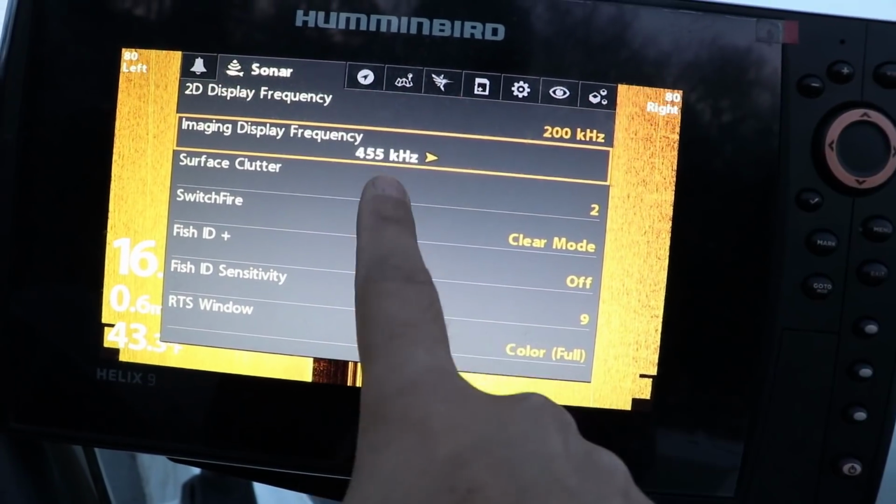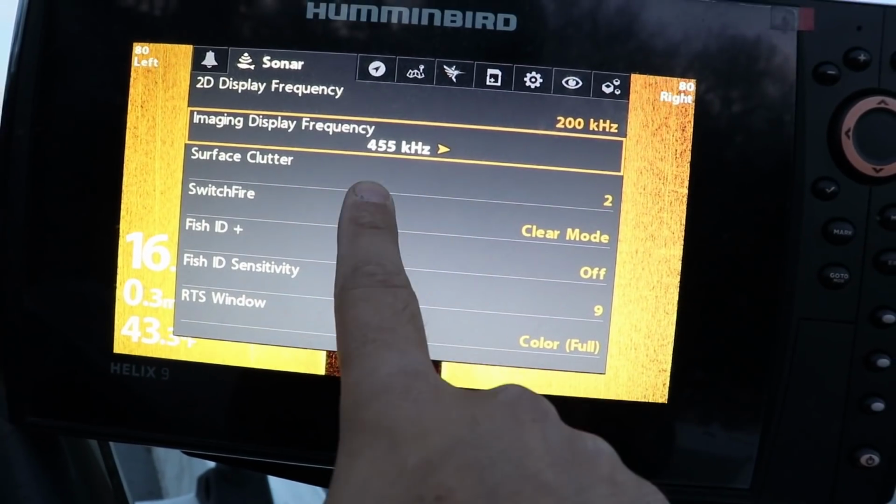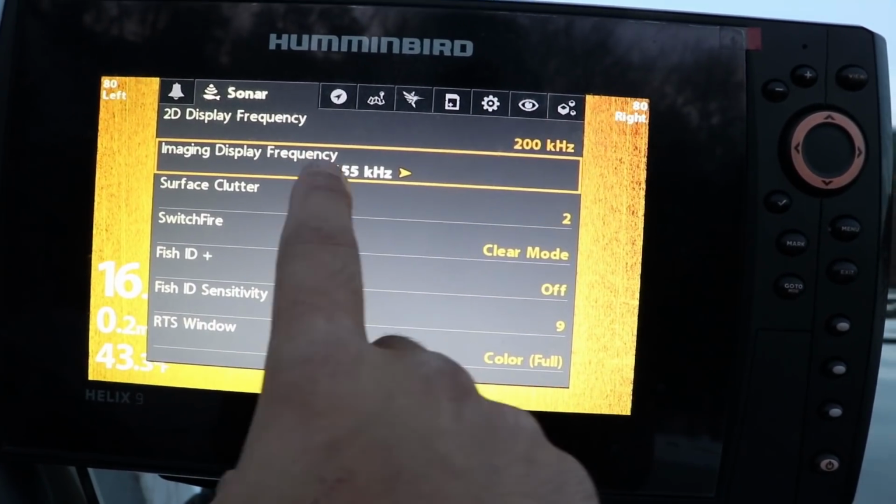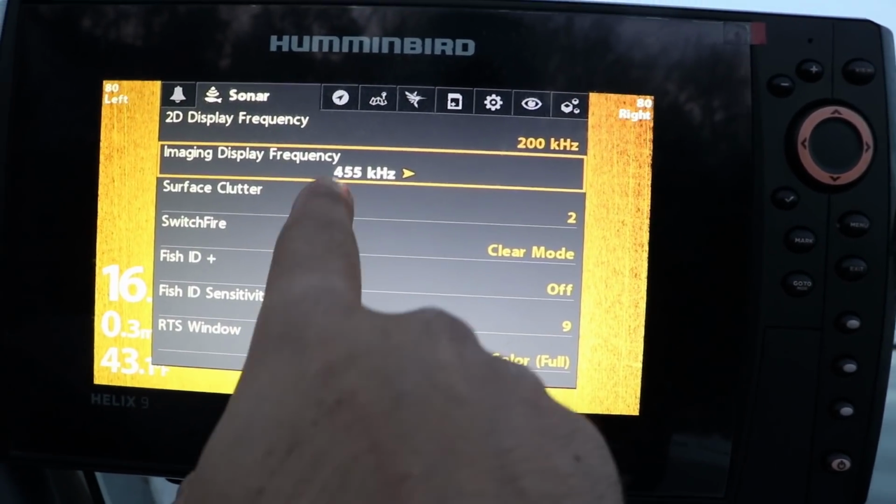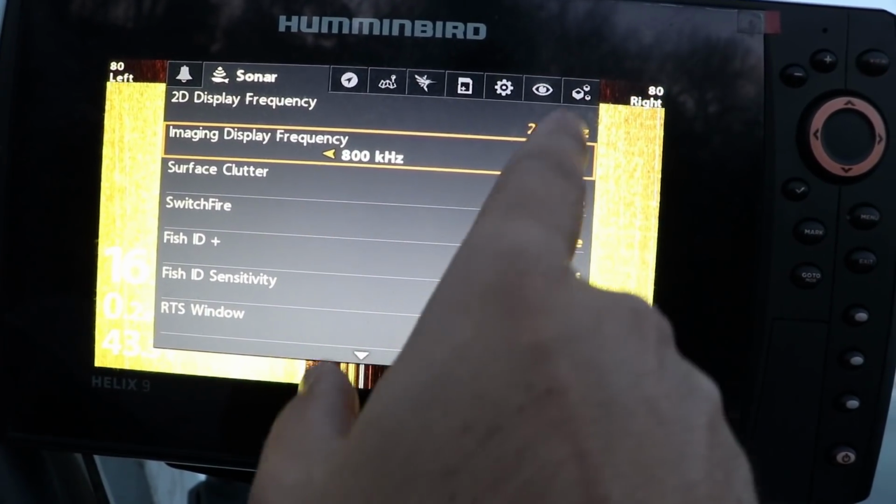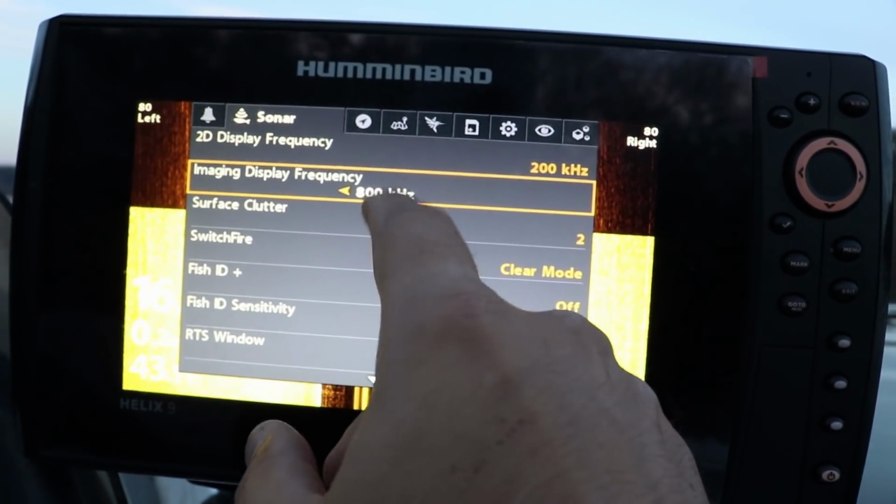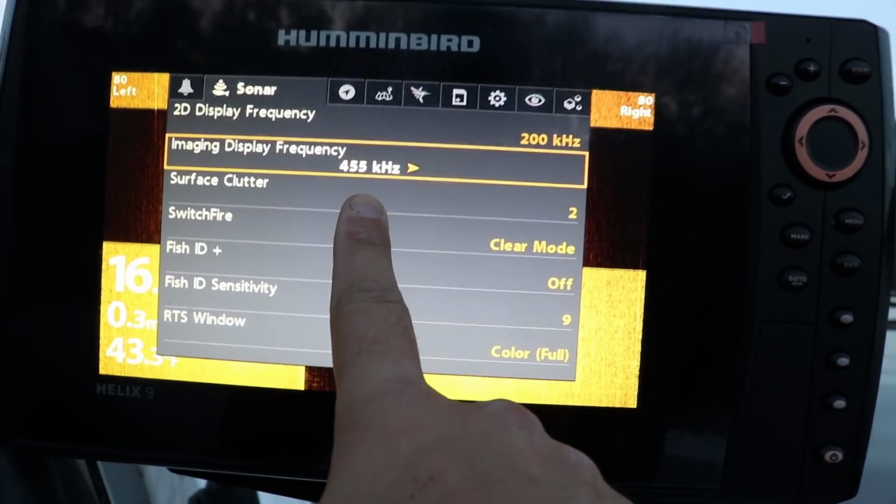The one thing I didn't mention on down imaging that also applies to side imaging is your image frequency. There are 3 main ones for older units. Some of the newer units have a hybrid frequency range, but the 3 older ones are 455 kilohertz and 800 kilohertz, and then if you have MEGA Imaging, I think it's like 1.1 or 1.2 megahertz. I recommend running it on 455 to start.